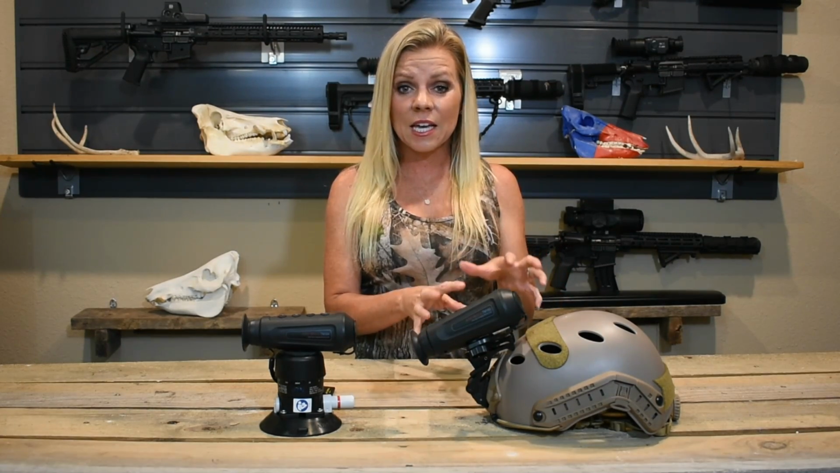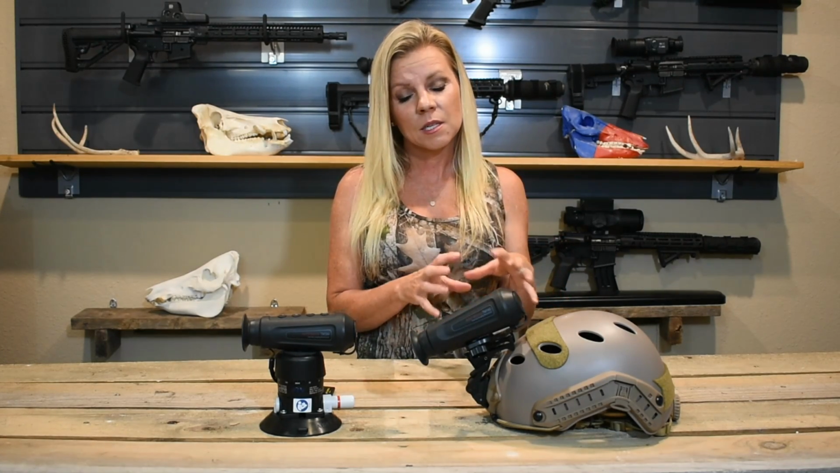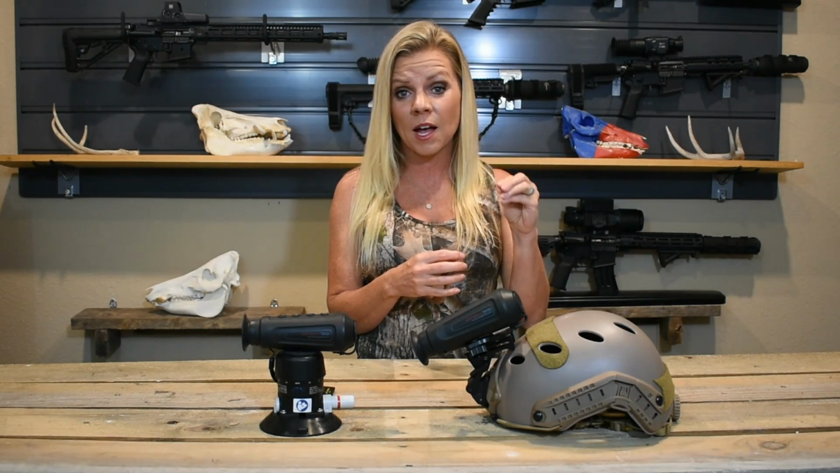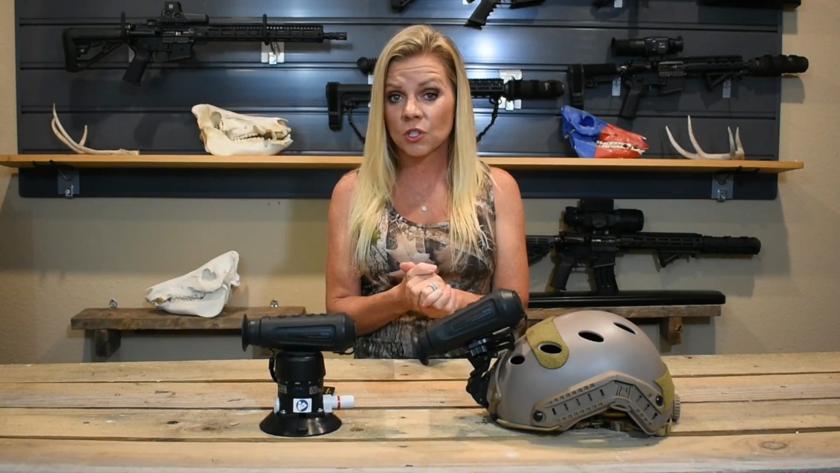So the TM160 is definitely a great addition to your hunting gear when you go out this fall. It's great to use when you're scouting your blind as you're going and as you're leaving to make sure you're not spooking any deer. It's also a great addition to home security.